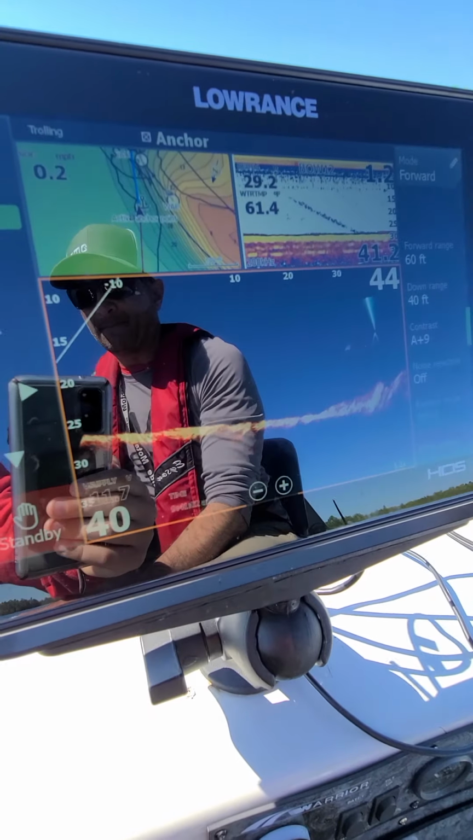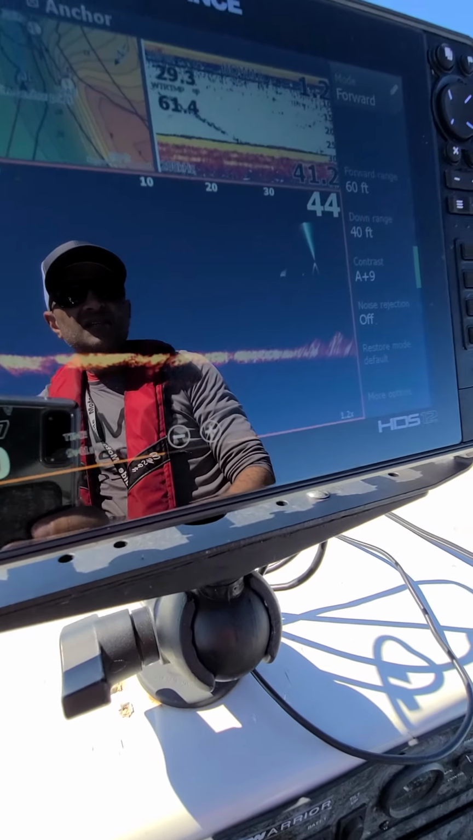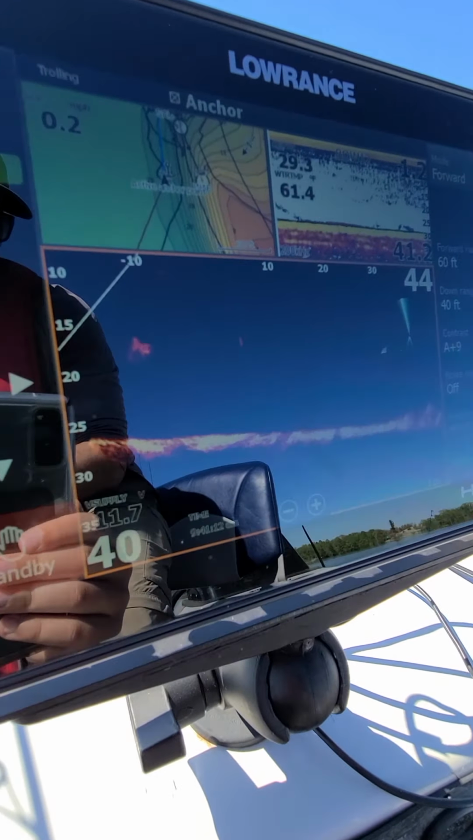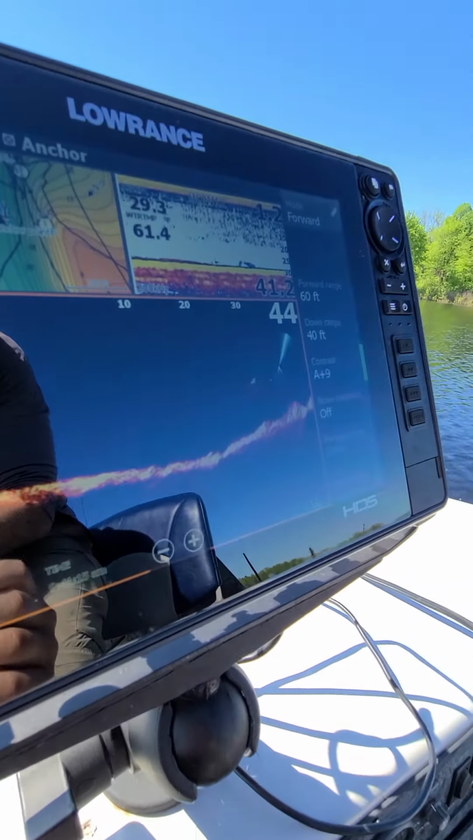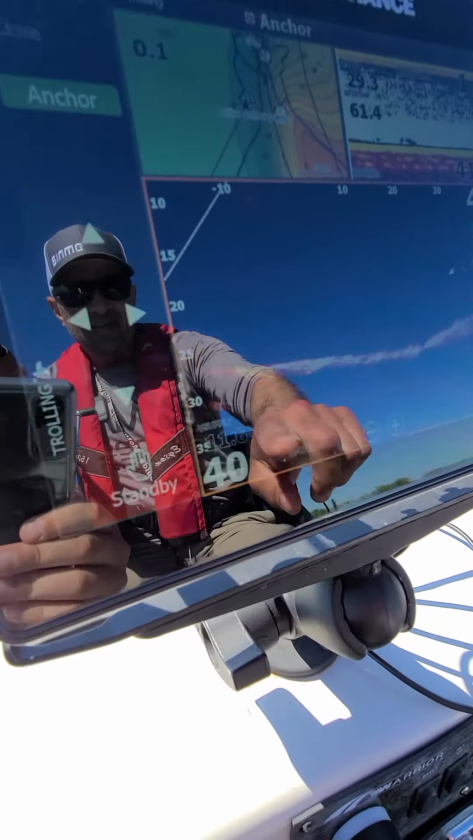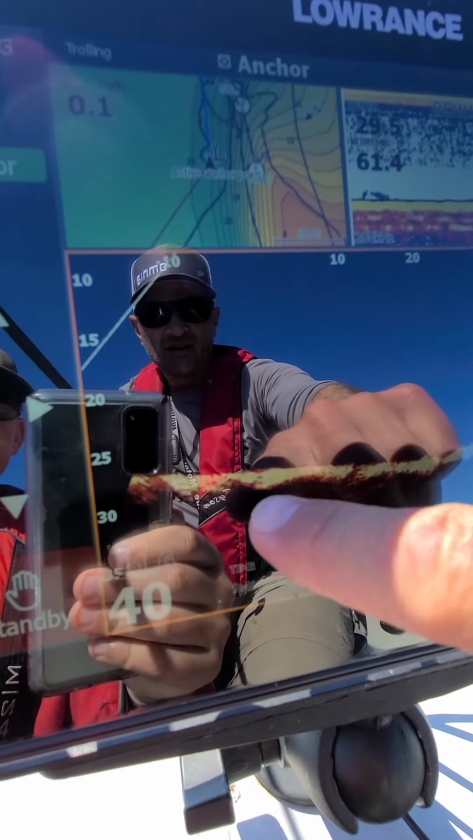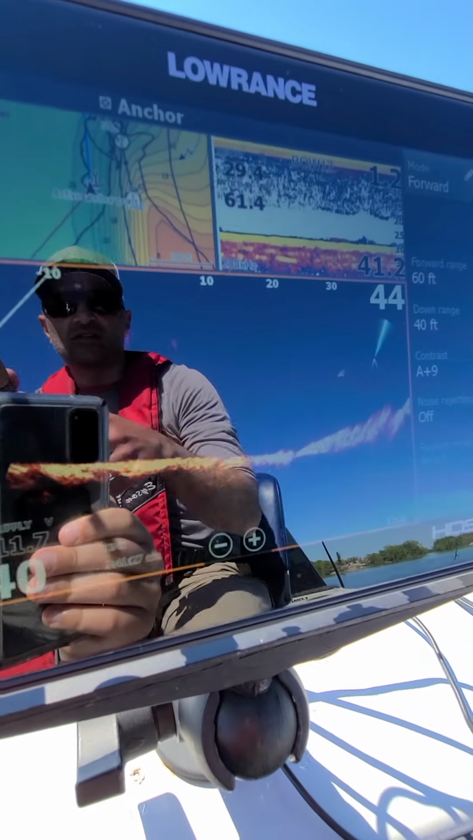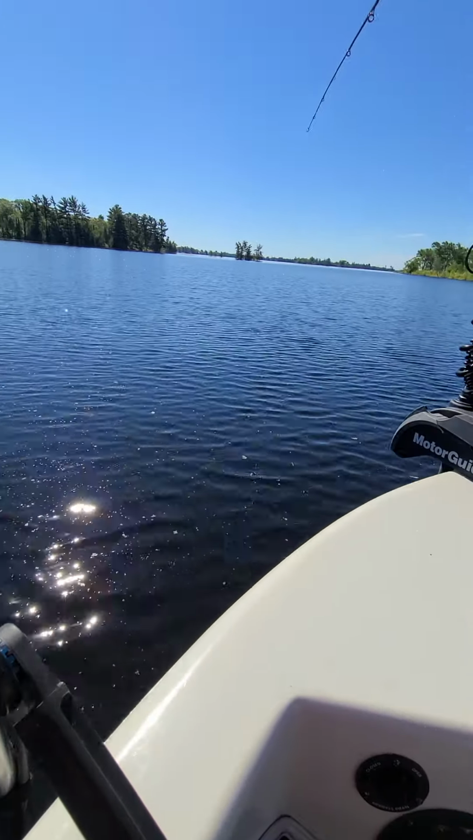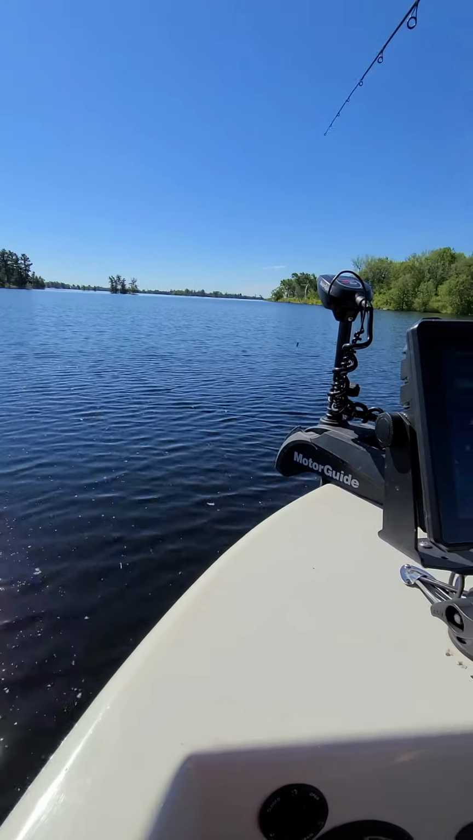Let's see if we can see it. Oh, now we're kind of on. Now the trolling motor has turned around, so we're going to get that back pointed where those fish were. Okay, I bet my lure's probably over here, but I want to be over there. So I'm going to reel up and cast my jig over towards that drop-off, because I know that's where those fish are.